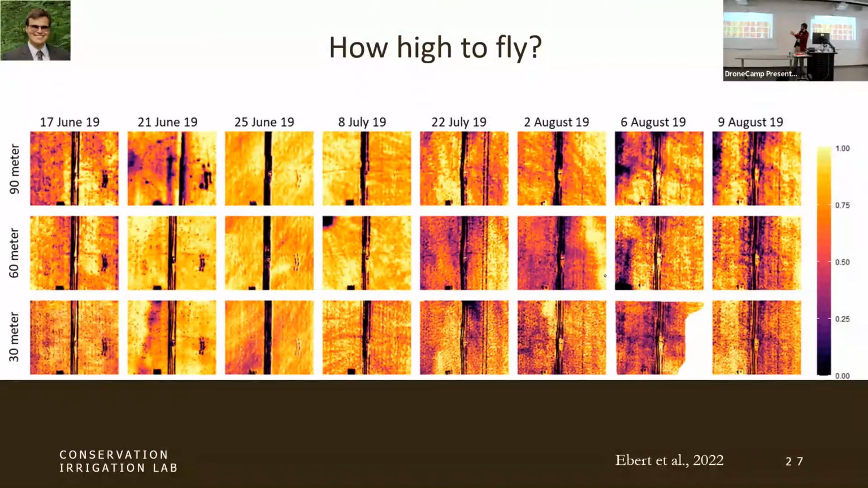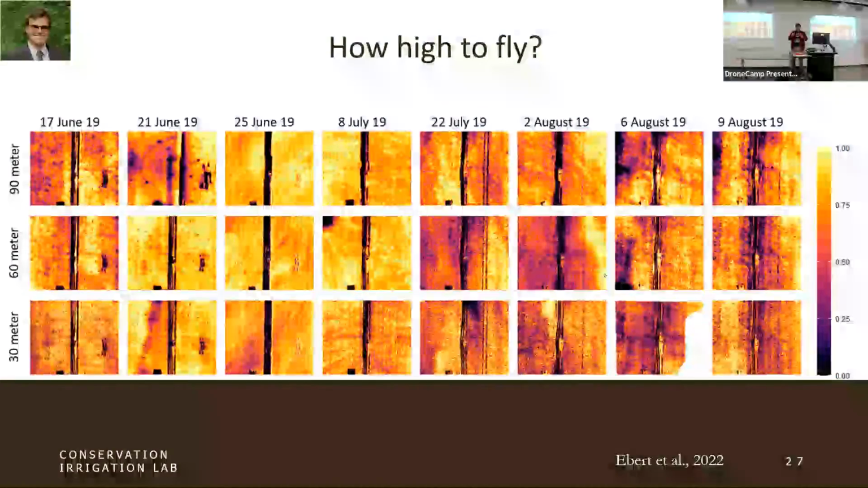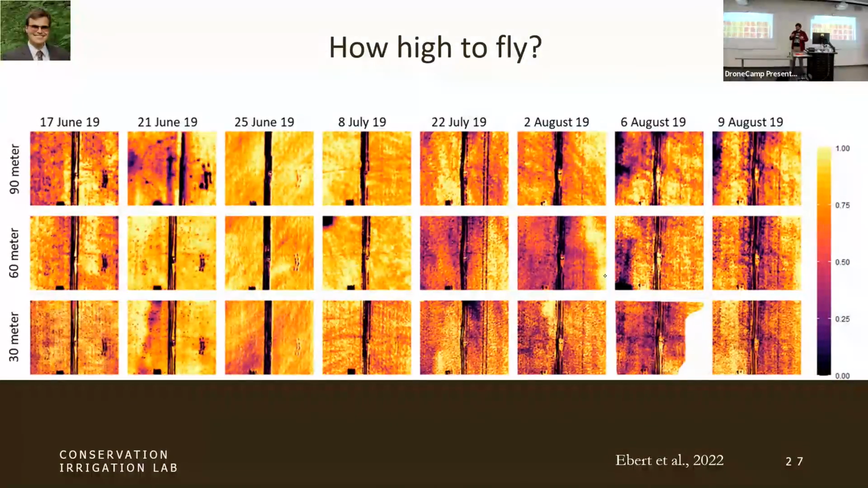So these are maps of evapotranspiration across, actually, no, this is a map of relative evapotranspiration. It's ET normalized across the field. And we do that to really accentuate differences in ET. So we get really bright colors that we can see where different parts are. And going across is just different dates. And then from the top down is 90, 60, and 30 meters above ground level for our drone height.